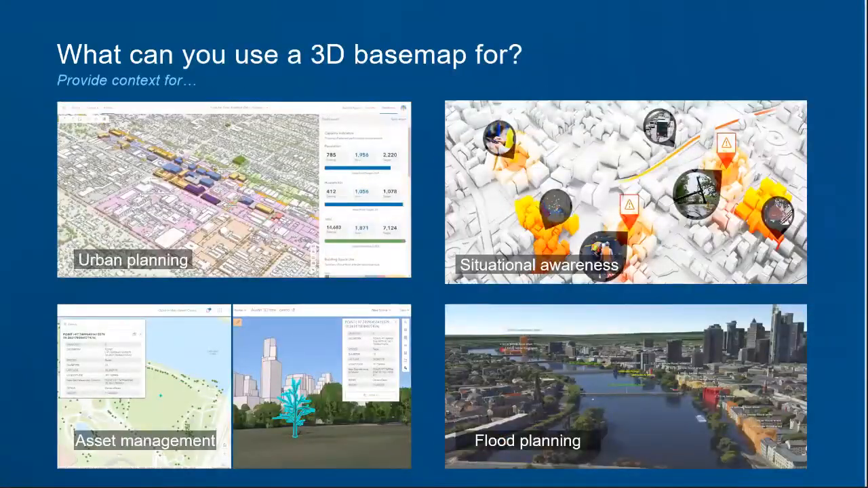So what can you use the 3D base map for? You can use it for urban planning. That's probably the biggest use that's out there right now. We have an urban solution which allows you to integrate your parcel data, your 3D building footprints, your trees, and be able to help you plan out with your parcel data and your zoning conditions where you might be able to build, how large of a building you can build there, what are the restrictions on heights. All that can be factored in there so that you can quickly show somebody how big of a building they can build, what type of building they can build with the building restrictions, and display that.